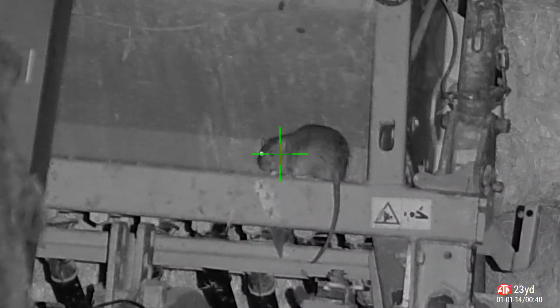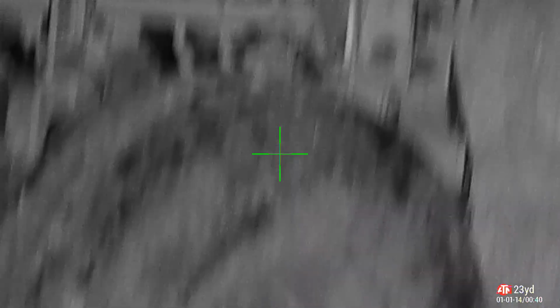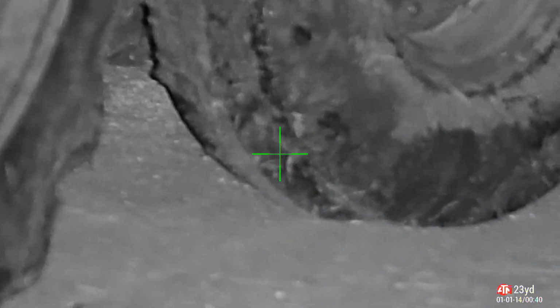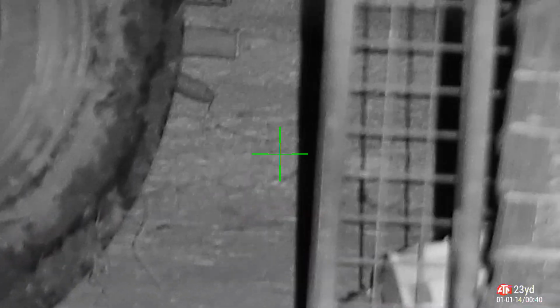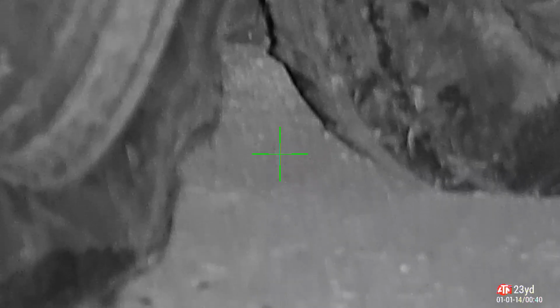Fidgety rat on the machinery. Not going to take a headshot. Straight to the boiler room. Those 2-2 pellets cause a lot of damage. Knocks him straight down. He's not getting back up from that. They bleed out extremely quickly with a high body shot with a 2-2.